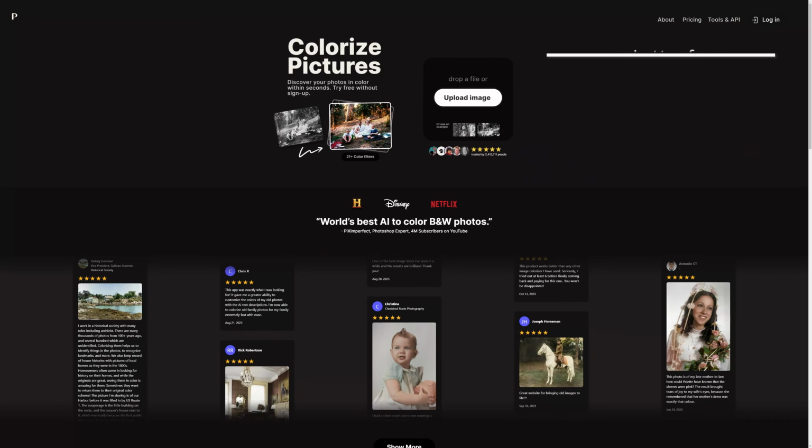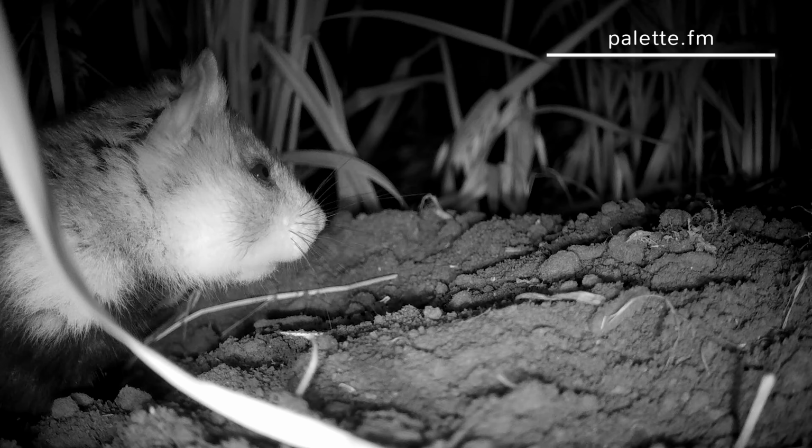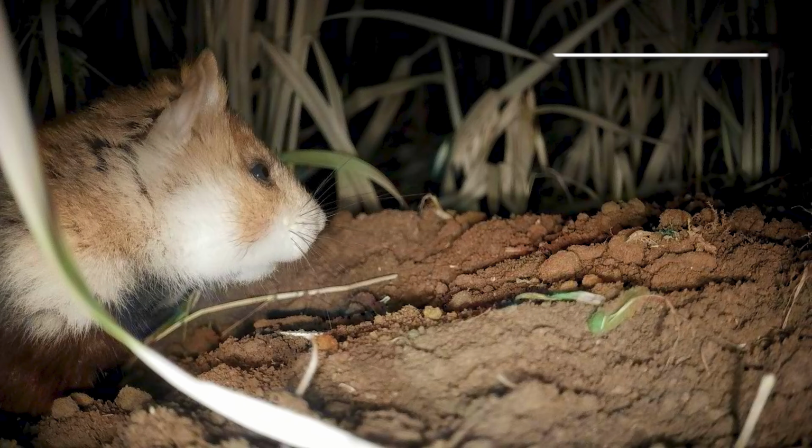But some weeks ago I found a new platform called Palette, which is my newest hope to achieve high quality results to colorize black and white footage. But let's see what the future brings with AI colorization. And as I mentioned, I am planning a future video on post-production, so maybe I can show more there.